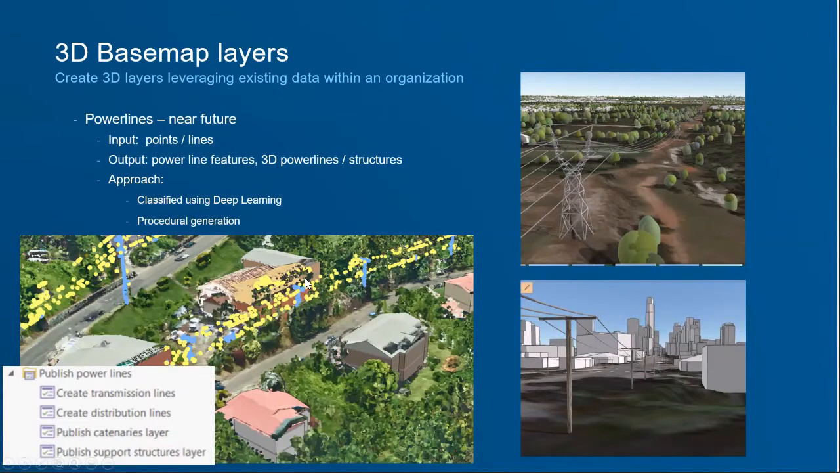And these are actually the power poles here that were picked up and automatically classified as power poles. And then we can turn those into features and have those represented, like you see here, where we have the catenary lines and where the transmission poles are and the telephone poles coming in here.